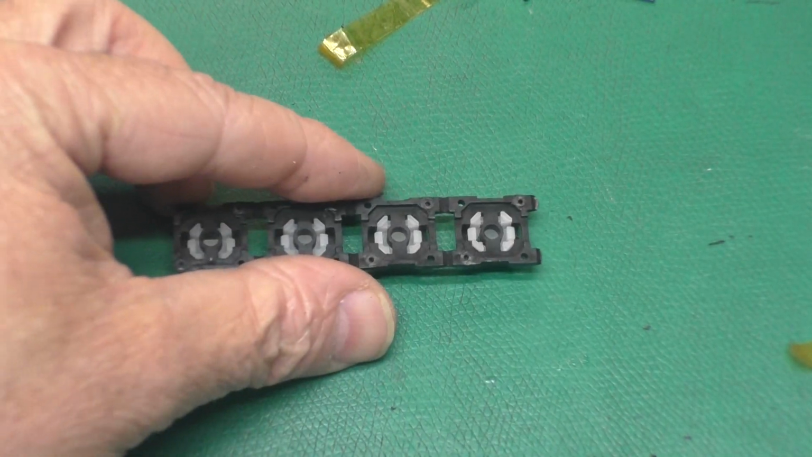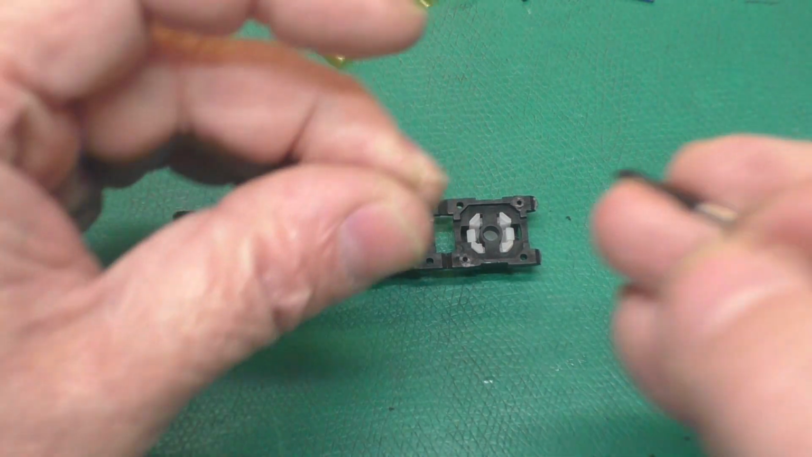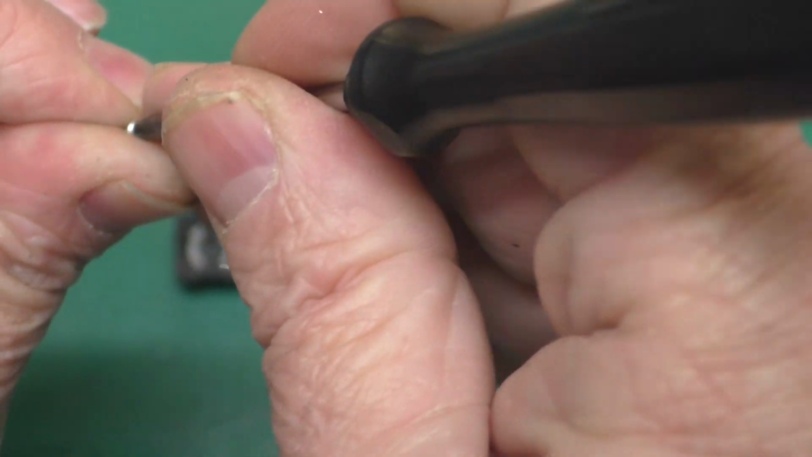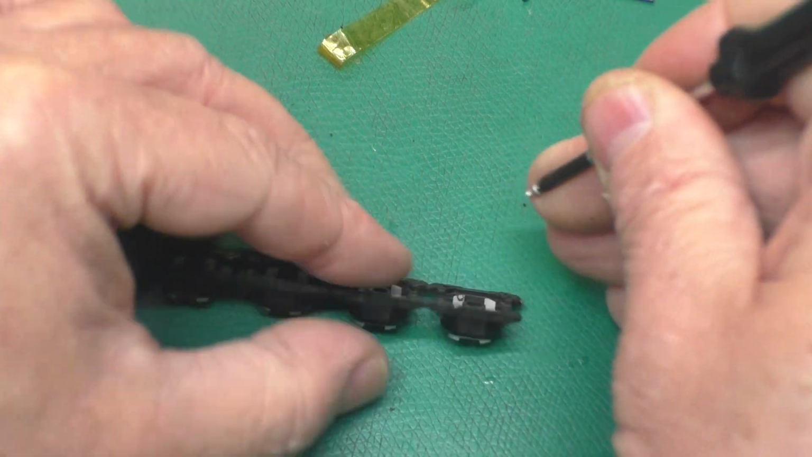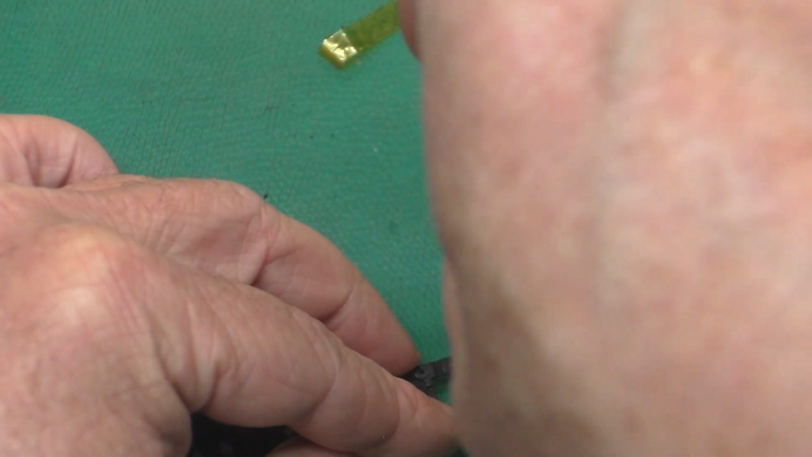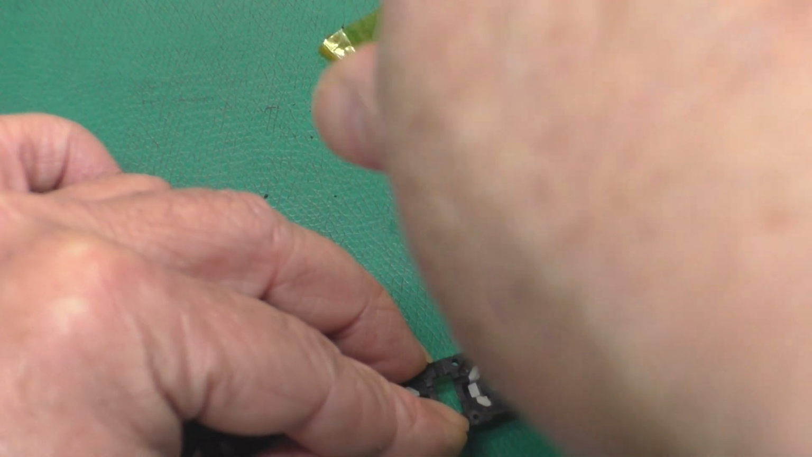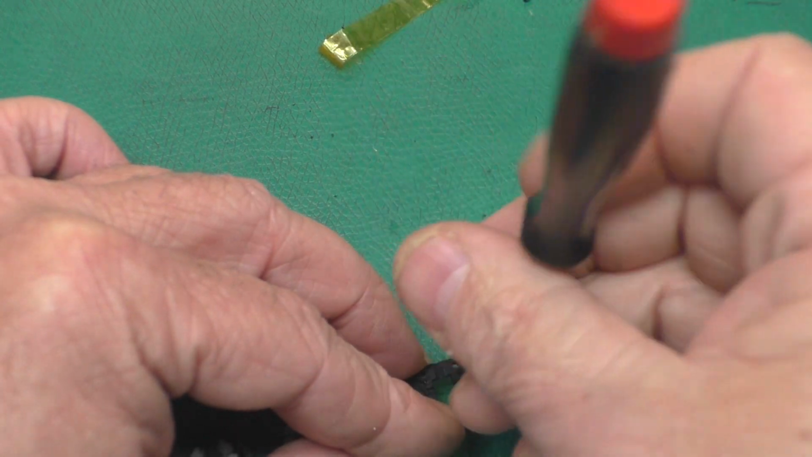So I am also going to take one of the little itty bitty screws and just start it in each hole we just drilled out. So it'll be easier to install on the computer.